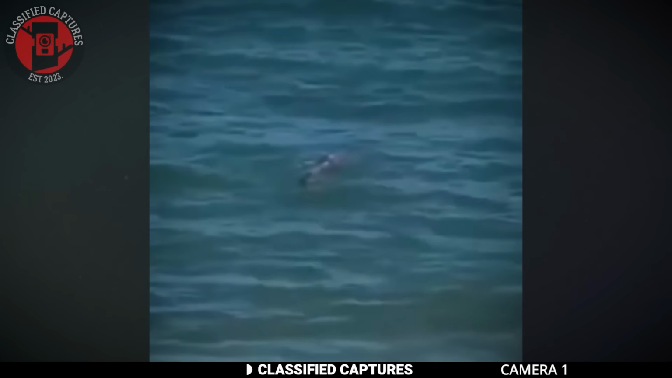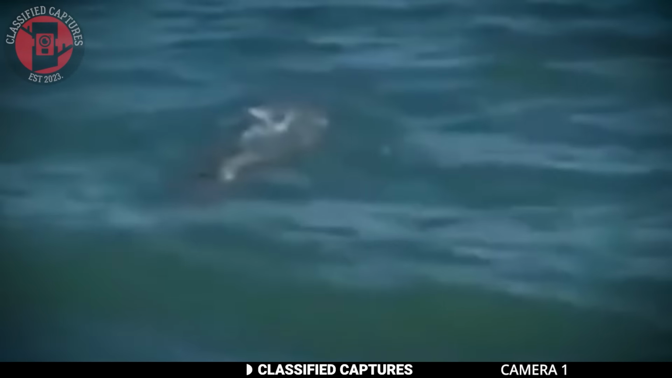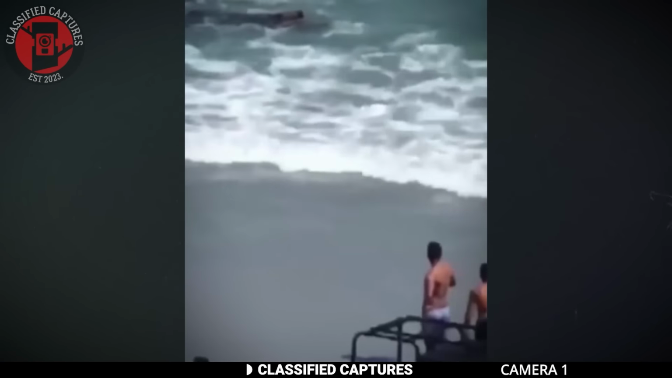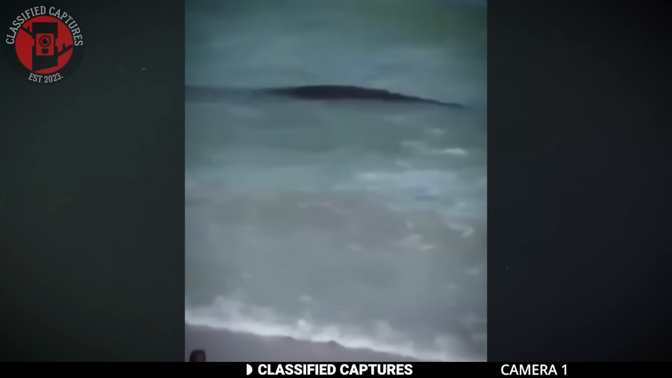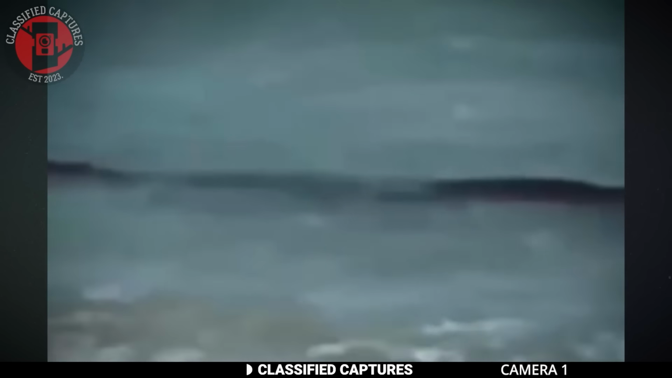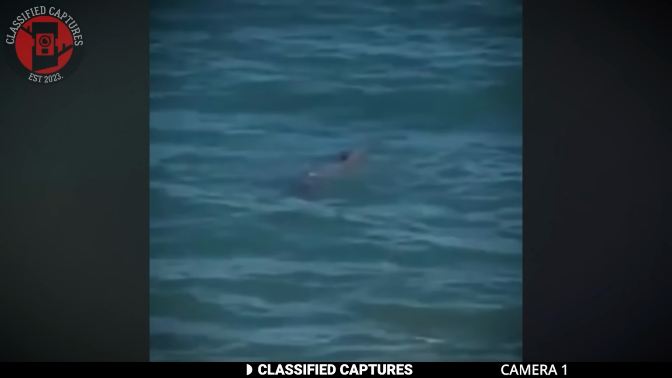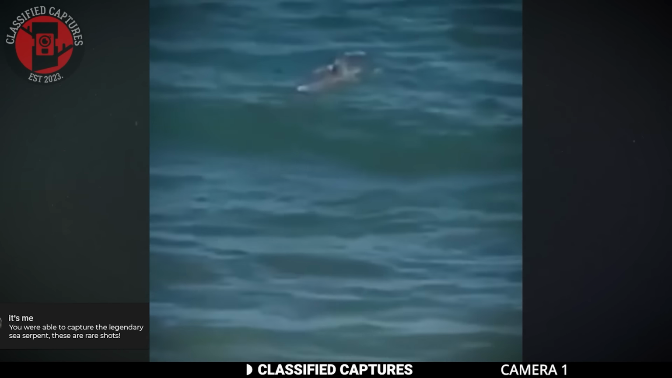Once it noticed it had been seen, it took a U-turn and started swimming back into the deep. This allowed them to get a better look at it, and boy, was it long. Its length and width confirmed all they needed to know, that this was not any fish they knew, and despite its serpentine nature, it didn't look like any snake they knew either. It was much larger and thicker than anything out there. It was this that led them to conclude that this was most likely the legendary sea serpent.